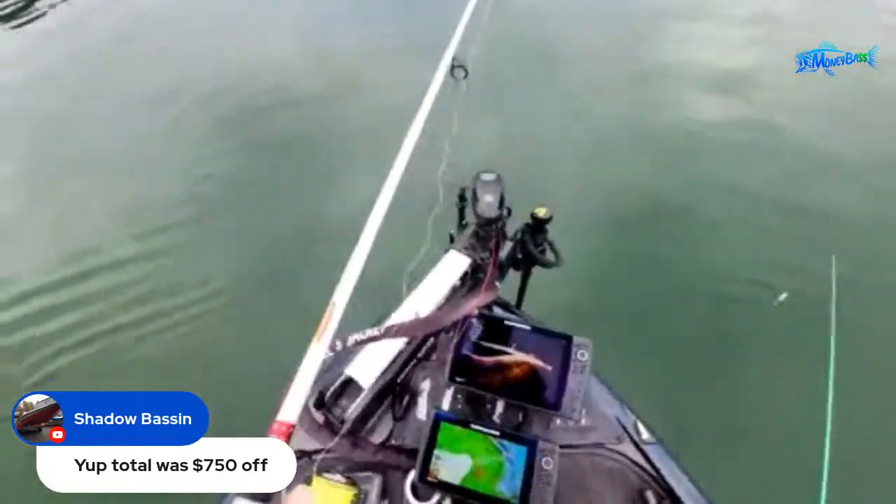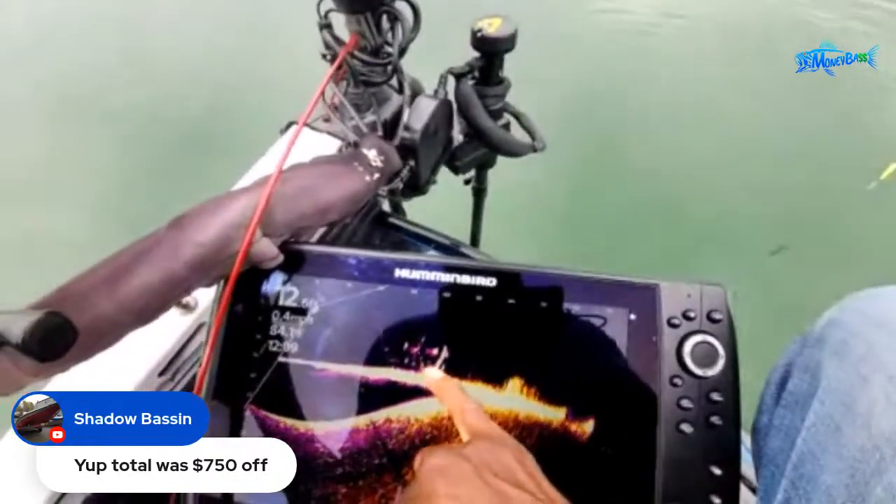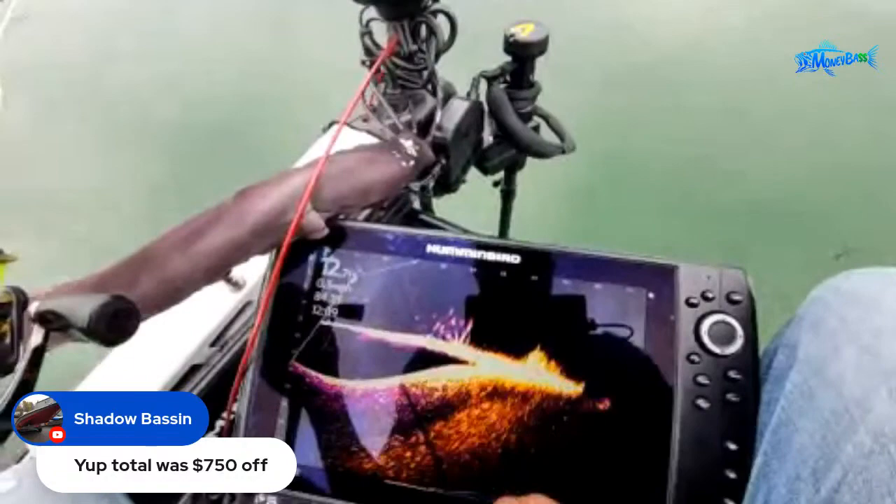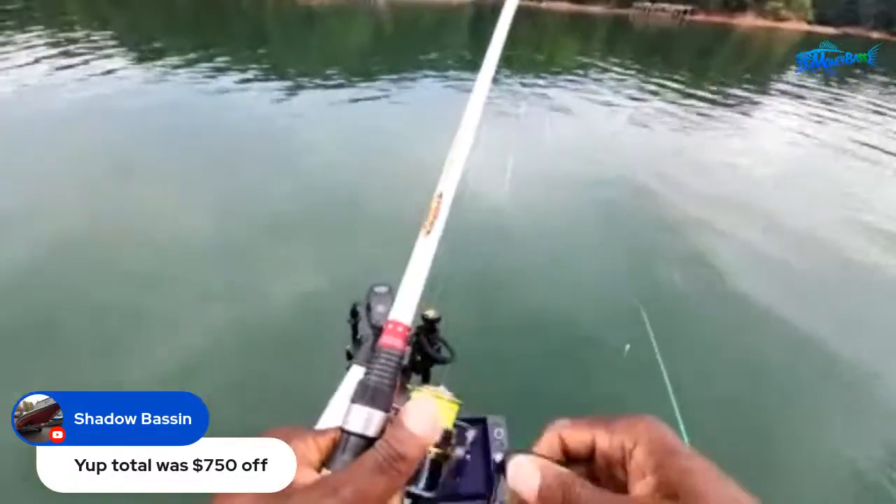All right, hit that one right out there at about 60 feet. So I'm targeting these fish right here. These are the ones that I was just targeting a minute ago. You can still see them moving around, but I know there's some fish that are hiding down in there. So I'm going down to those. Let's see if I can get something out of there.